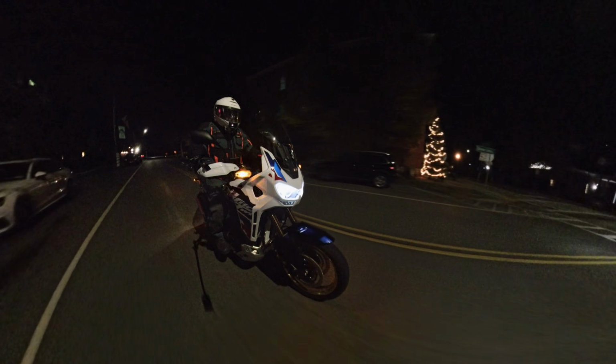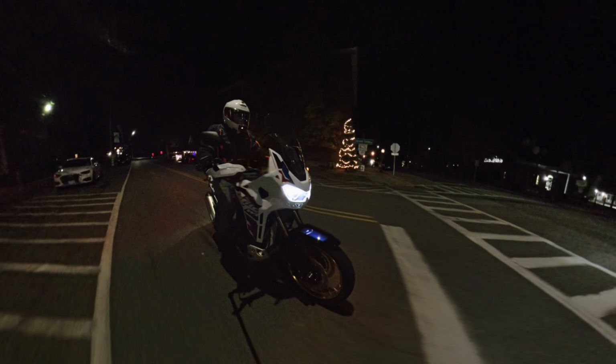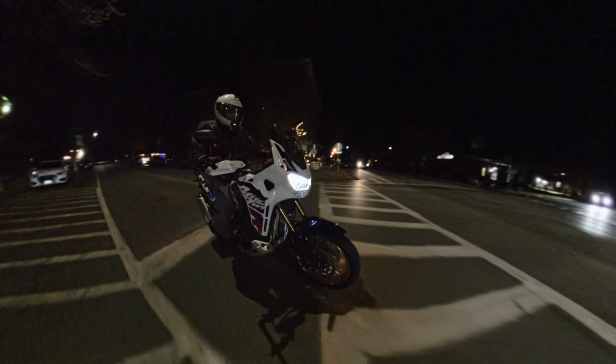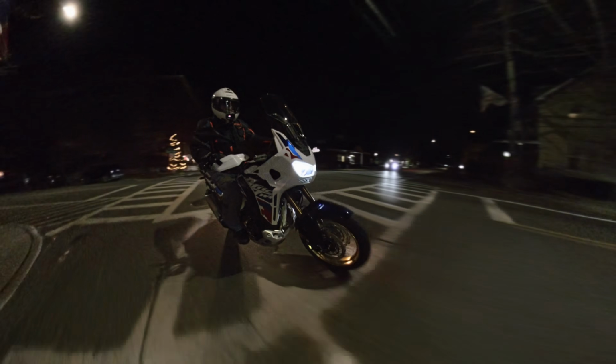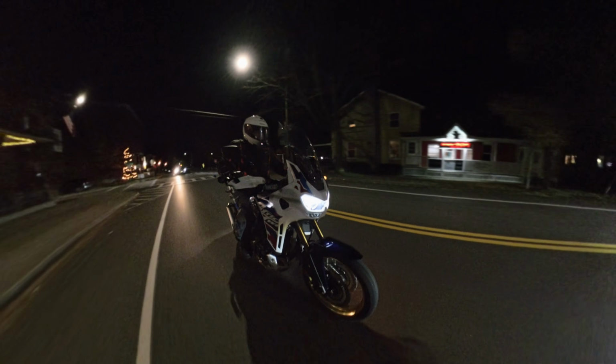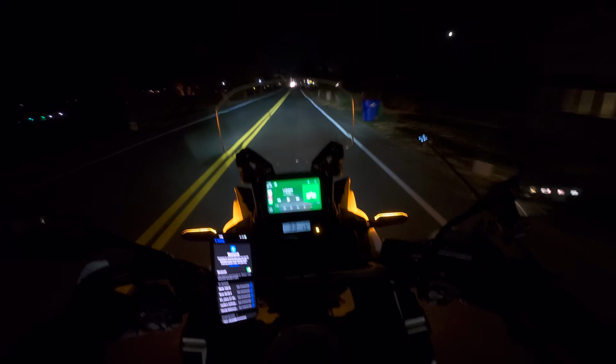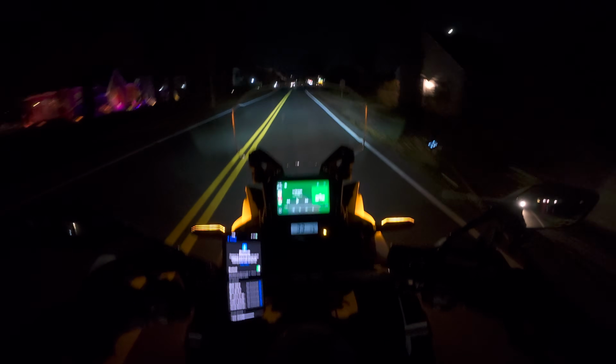Marauders, I'm testing the lights on the bike for you at night. For me, an automatic transmission, this DCT transmission, is so relaxing to ride. I don't know if I'd like it all the time, but I can tell you it takes the stress away from riding, not having to shift.